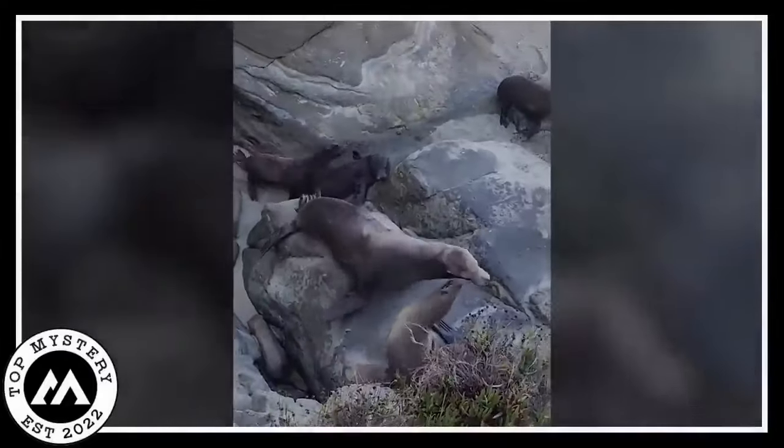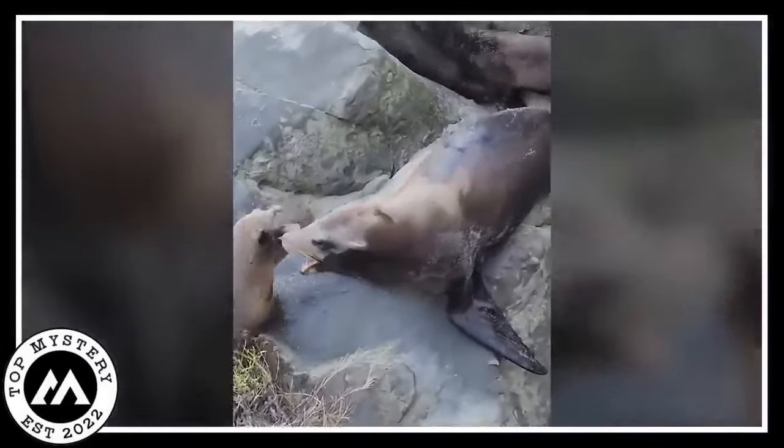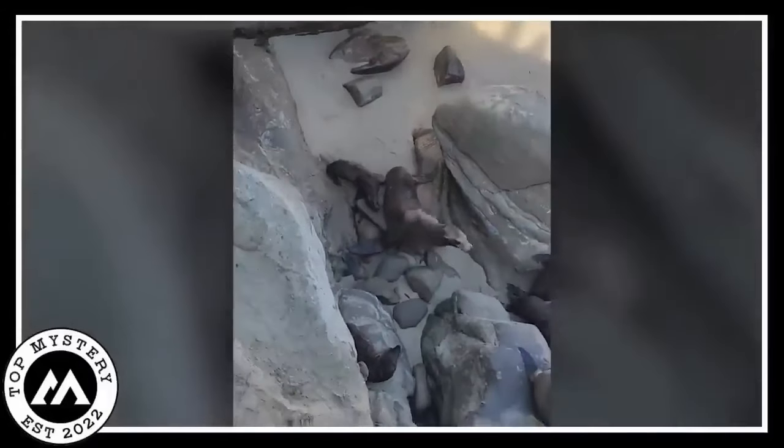Now, we're not marine biologists, but it's a mystery. Maybe it's a heated debate over the best fish-catching technique, or perhaps someone stole the prime sunbathing spot. We can only guess, but those seals mean business.